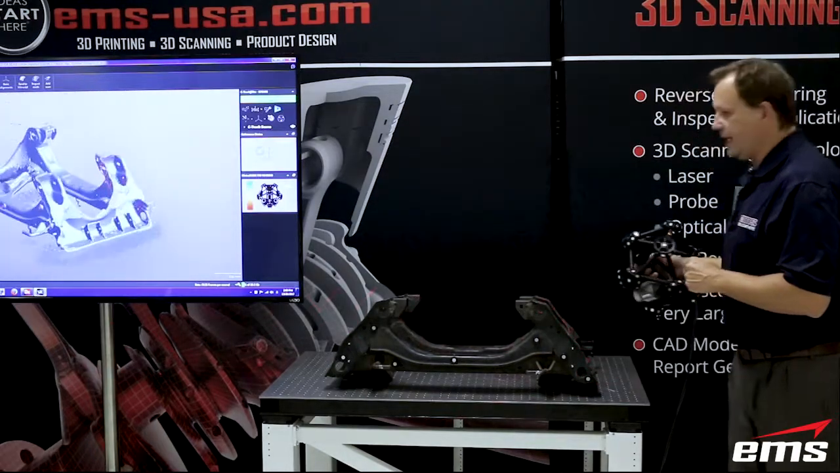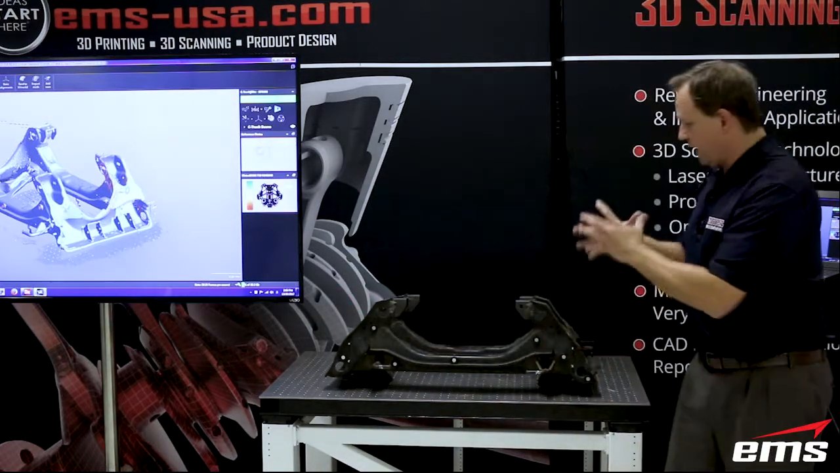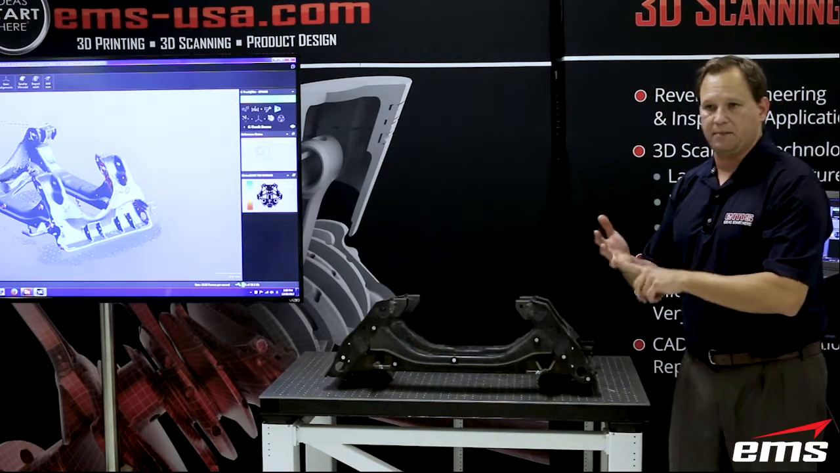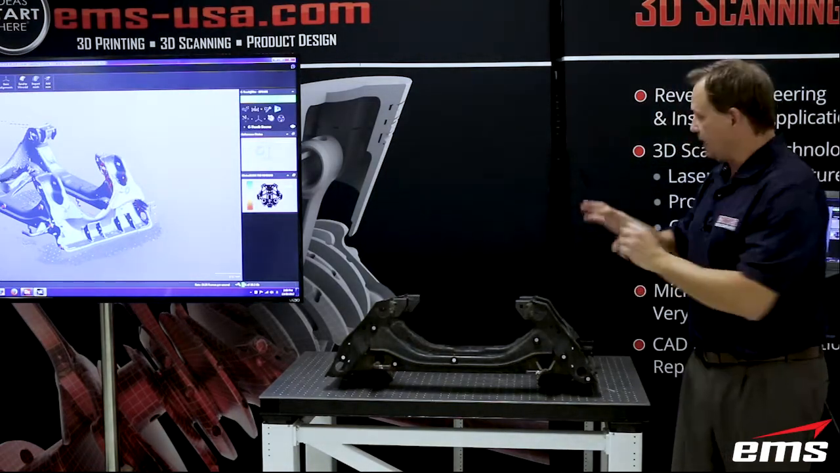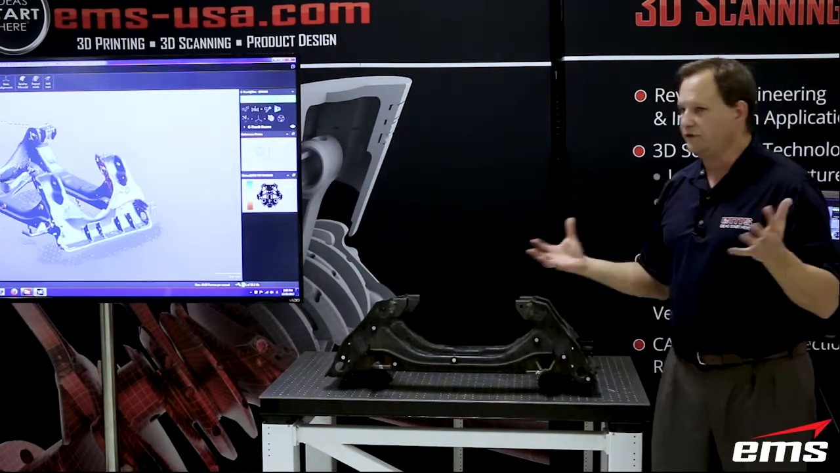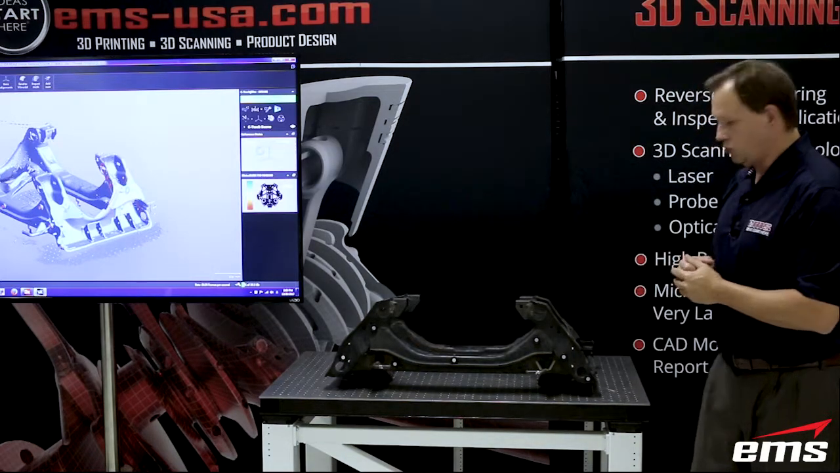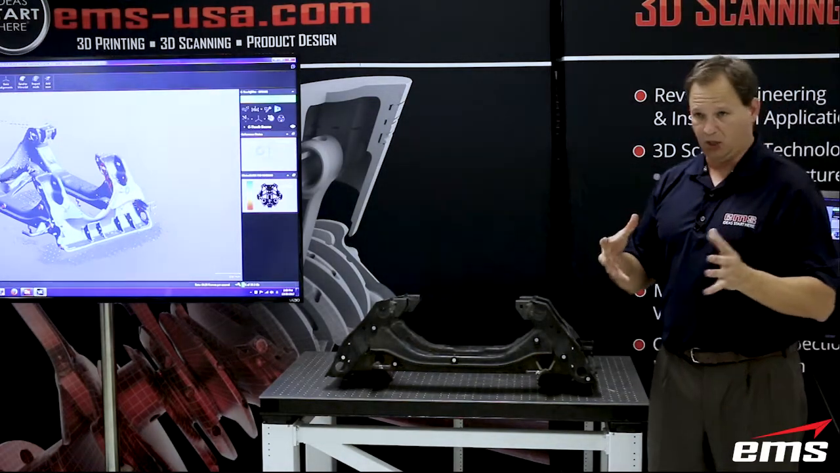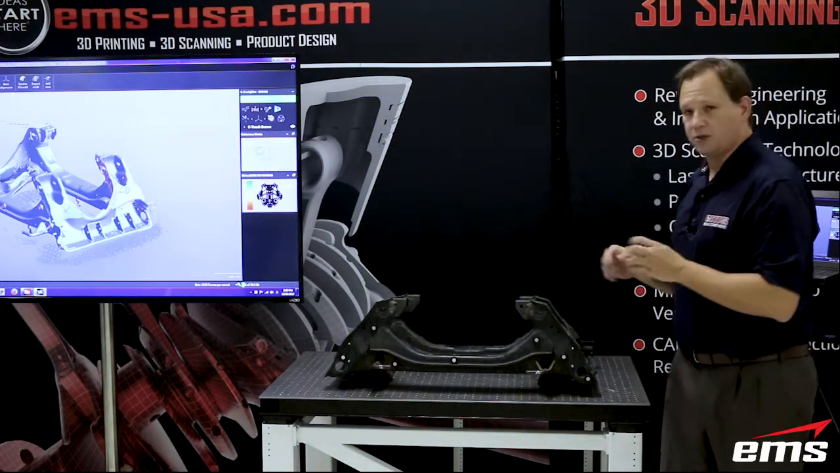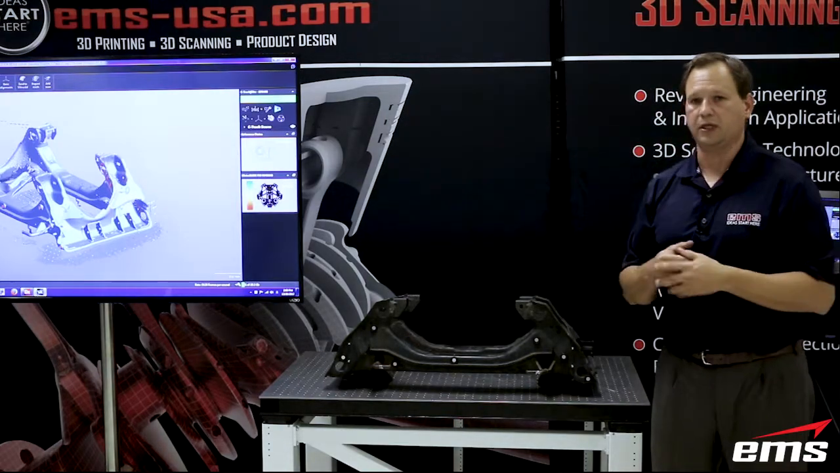Okay, so that's dynamic referencing. So just to kind of review that again, you're adding targets typically right onto the part, either a sticky target, magnetic, or a swivel target, and as long as it can see at least 4, and you can have as many as you want, 8, 10, 12, 15, it just depends on your part. It's a nice tool because, again, any movement of the part, the camera system can track it. Okay? So next, let's go ahead and show some probing, and then I'm going to show you some other cool things you can do with the scanner.